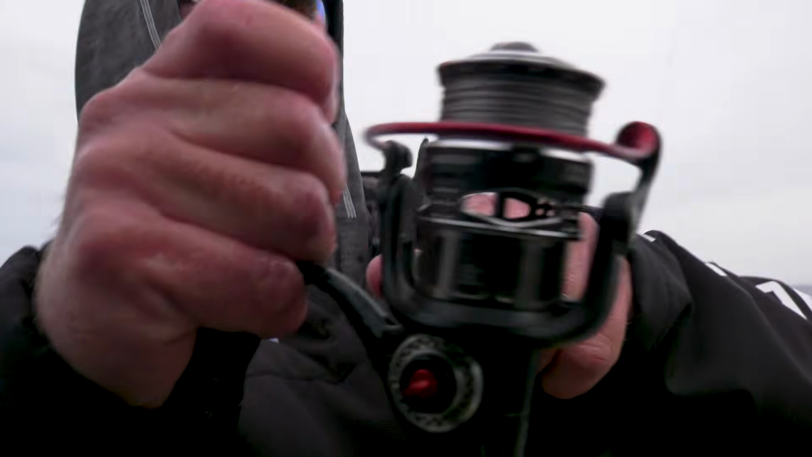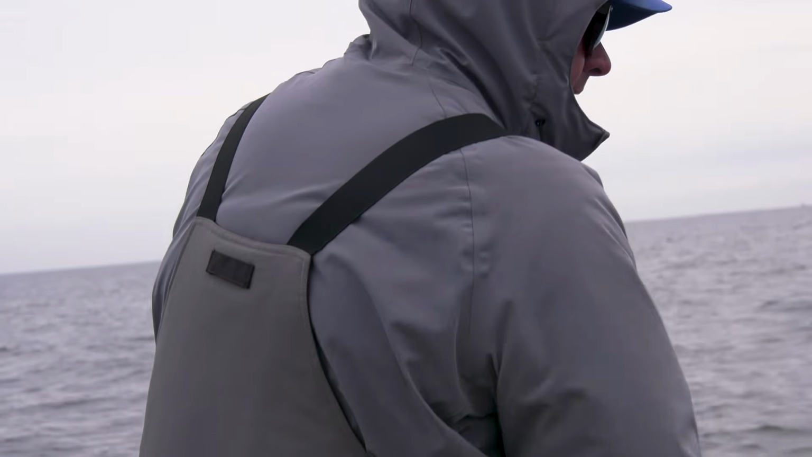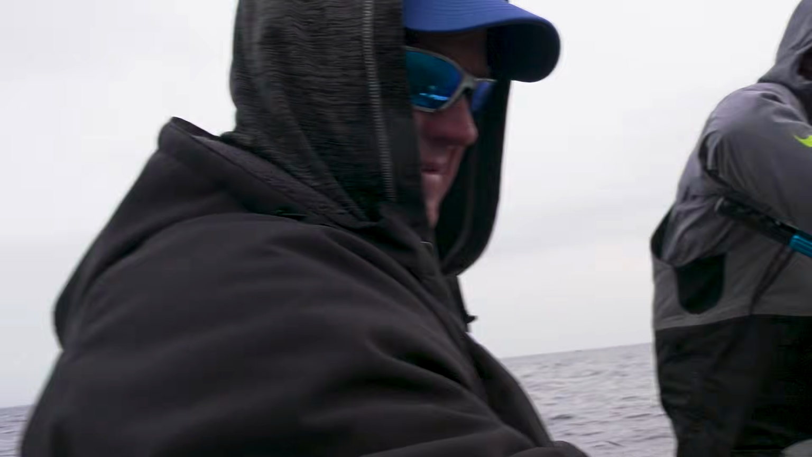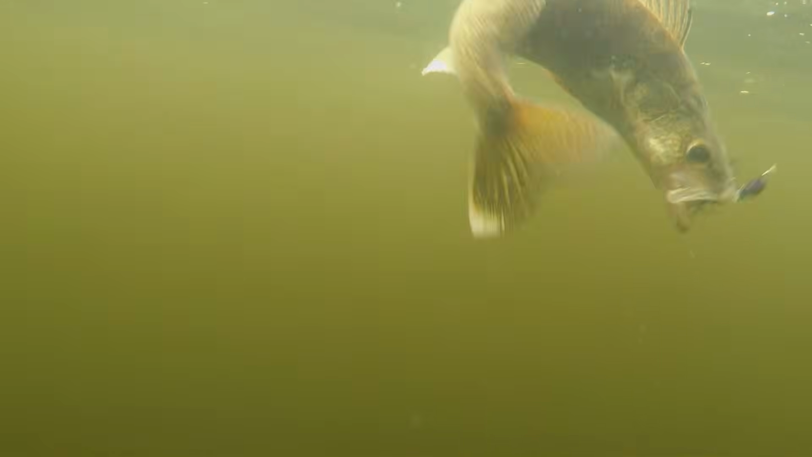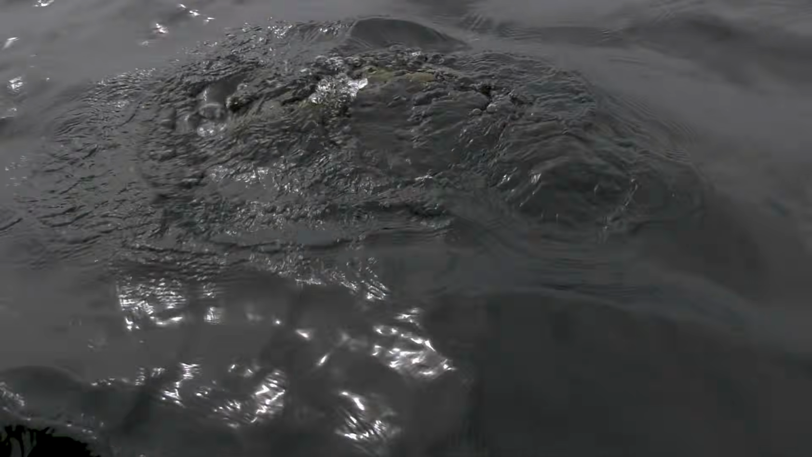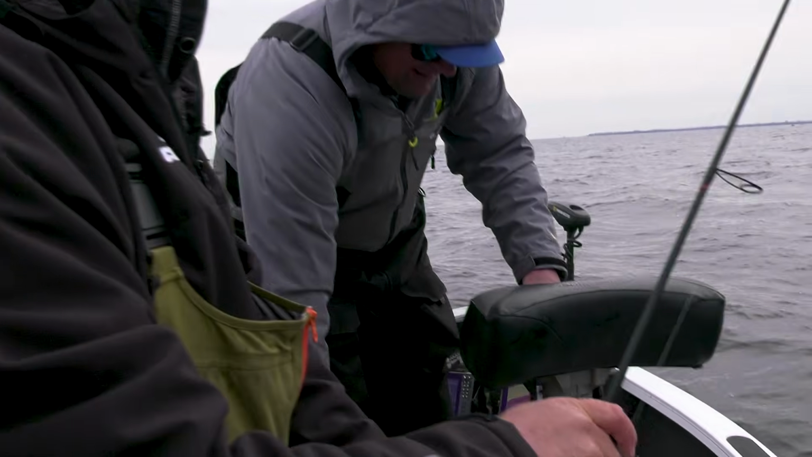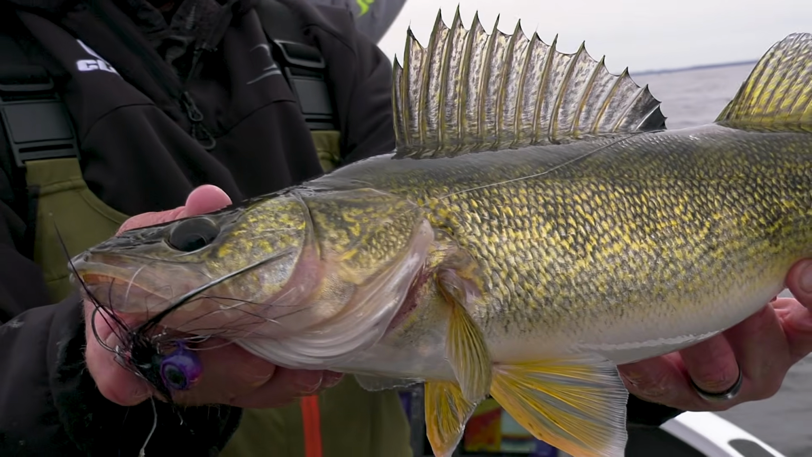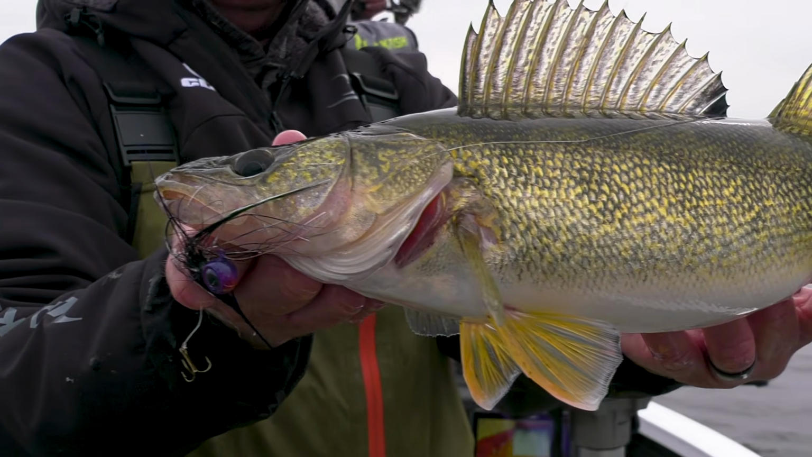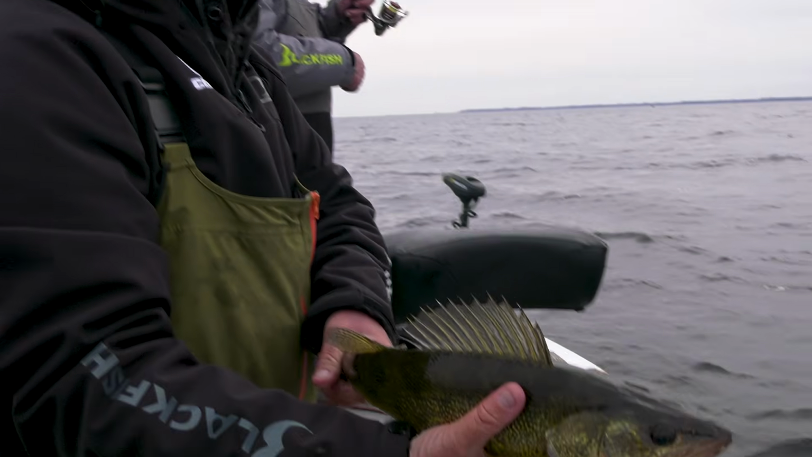There he is. You got one? Okay, here, I'll get out of your way. I'll get reeled in here. All right. Oh, yeah. Beautiful golden walleye. There we go. All right. Atta boy. They're firing now. Yeah. Now we know why you're the guide on Green Bay. Get that one back and get another one.